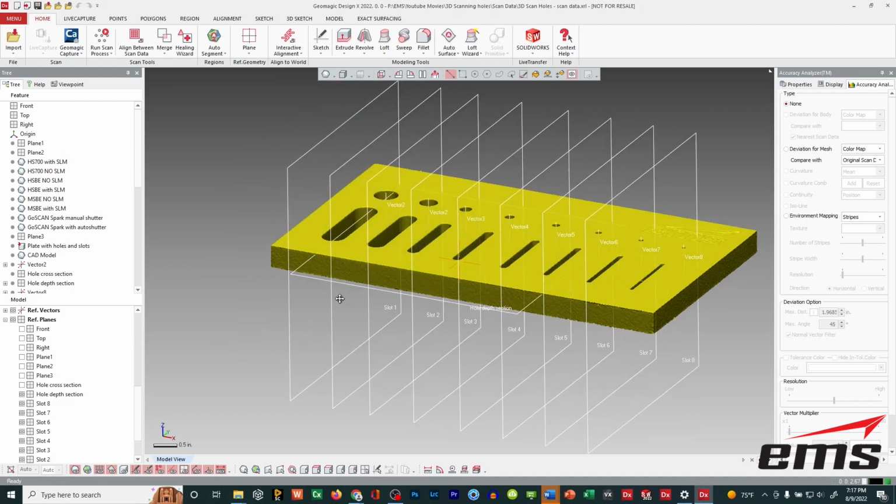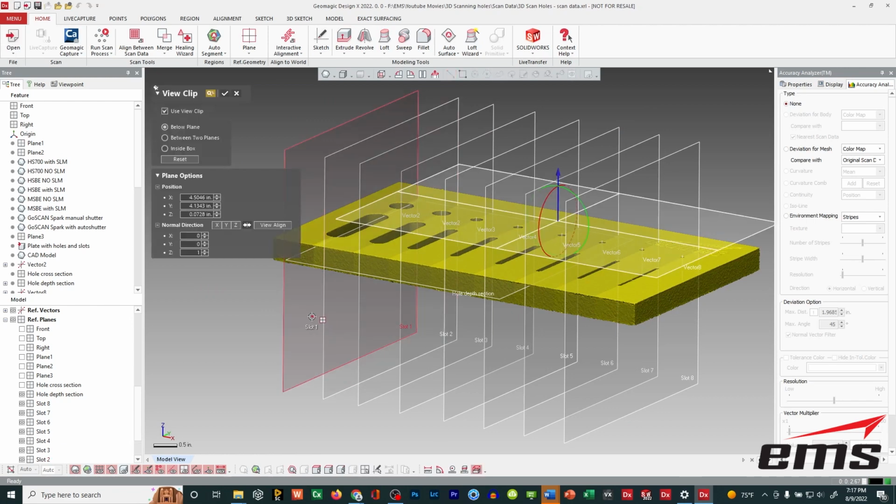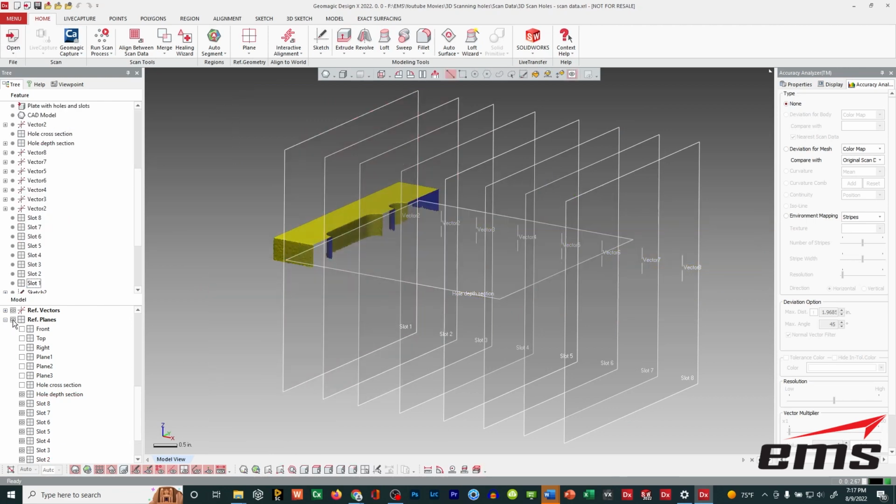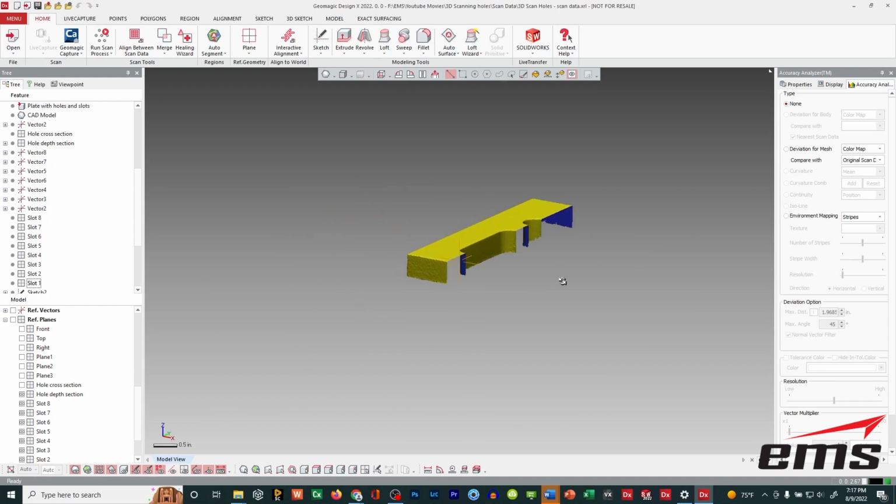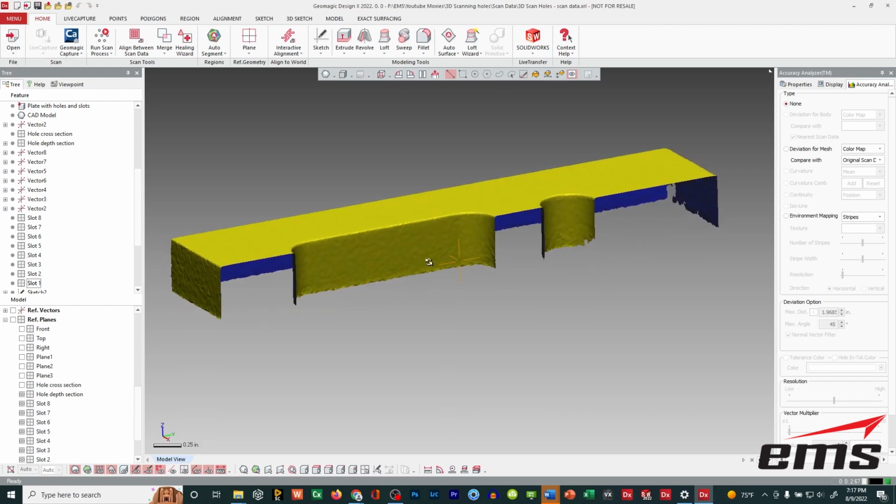So let's start with one of these. I'm going to do a clipping plane and clip away the scan data, and let's hide the planes and the vectors, which were just the center of the holes. We looked at each one of these, analyzed the scan data and measured it. What we were looking for is how deep we could cut.